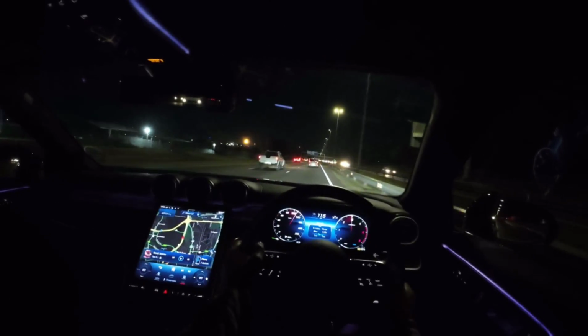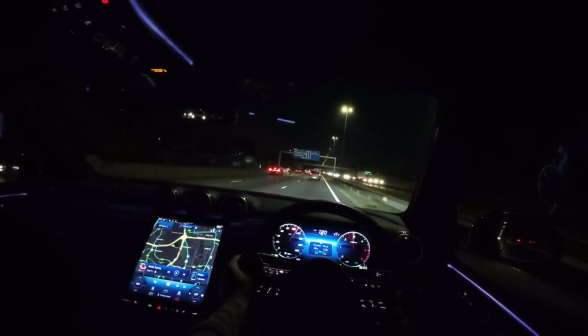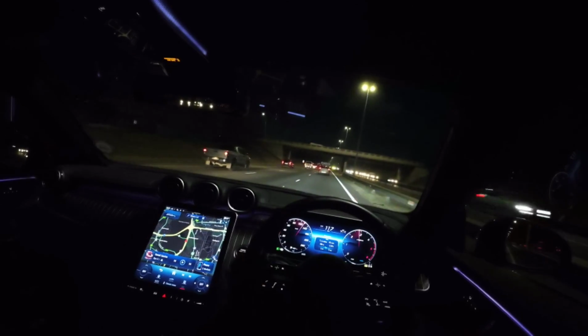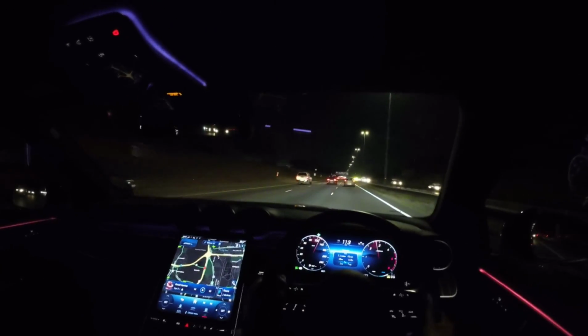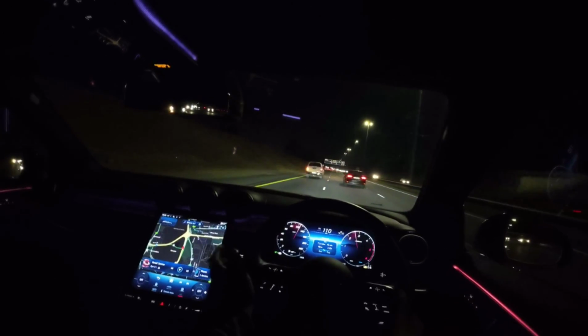It's still pretty much comfortable. It doesn't make a lot of road noises. Despite this sitting on low profile tires, it's still pretty much acceptable, especially on smooth surfaces like this. But if you want more details on that, I have a 1 hour video where you can check how this car drives and everything else.